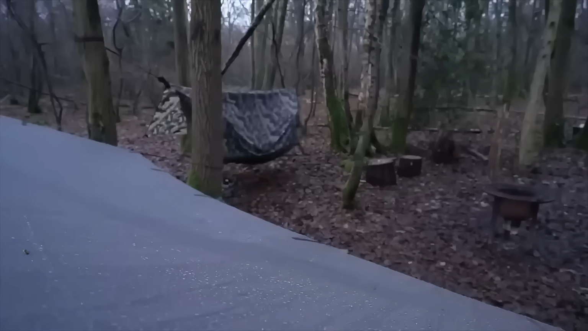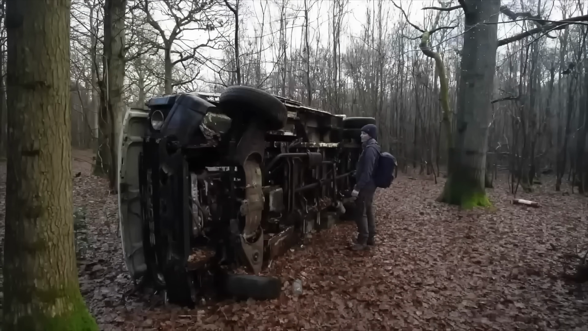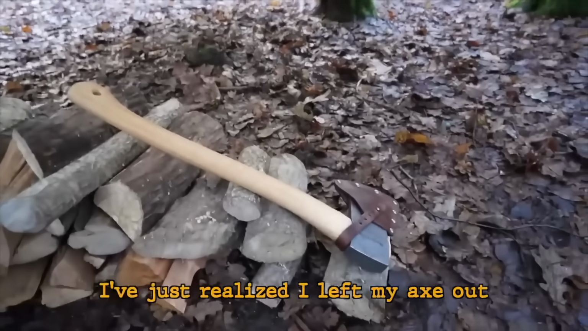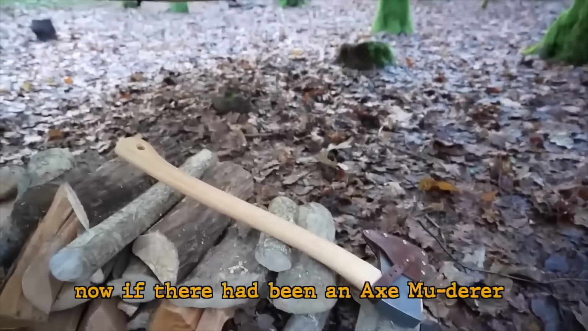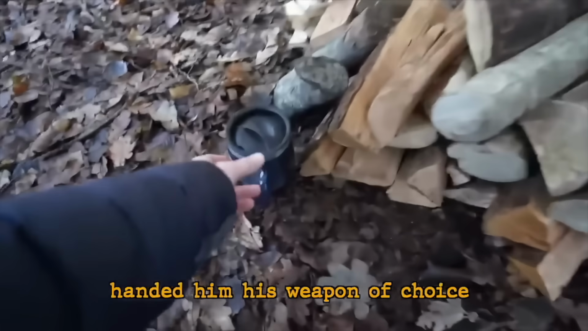When the sky finally brightened, she peeked out. Nothing, no tracks, no movement, just silence. And get this, that's when she noticed her axe was still lying outside the hammock. Like, if someone had been there, she'd practically armed them. But I've just realised I left my axe out. Now, if there had been an axe murderer wandering around, I've literally handed him his weapon of choice.